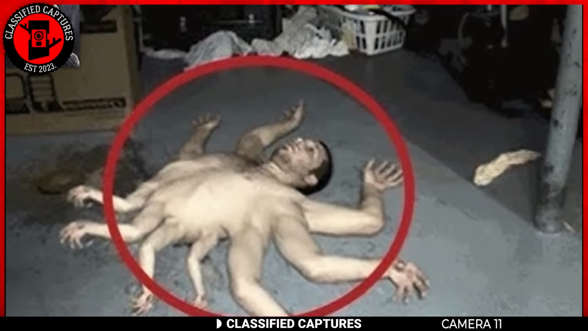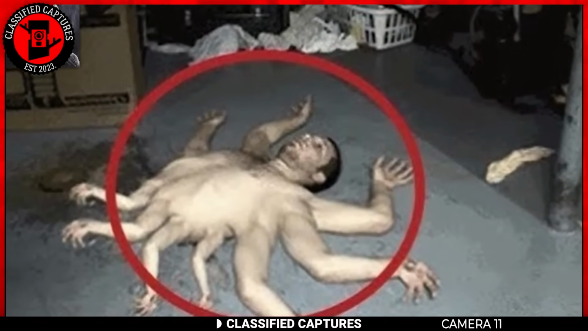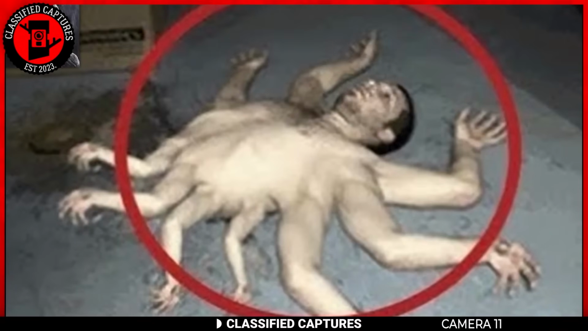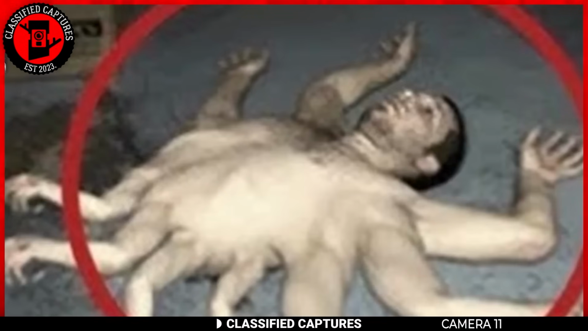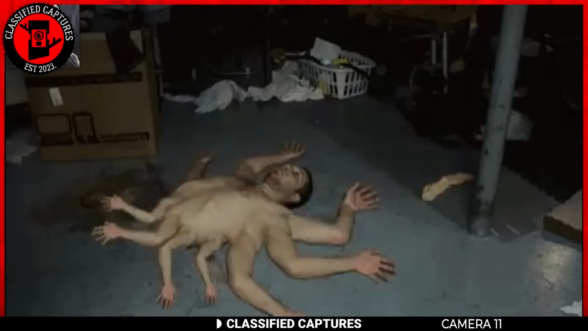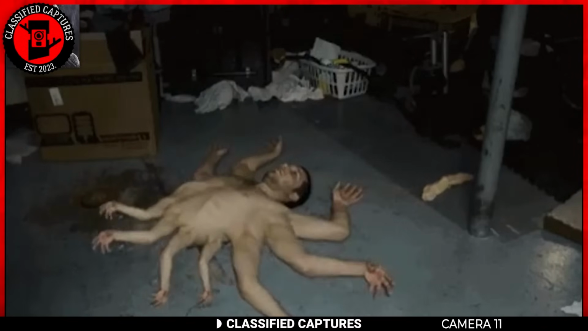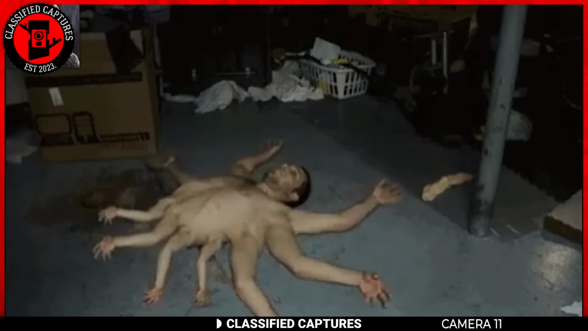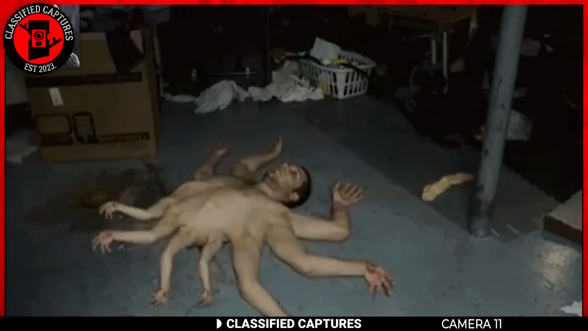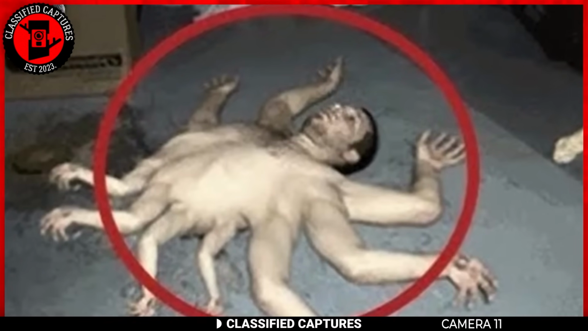This unsettling footage depicts a scene that indeed evokes discomfort. What's immediately apparent is a human head lying on the ground in what appears to be a chaotic, disheveled room. The unsettling part is that this human head is connected to an utterly bizarre and nightmarish body, one that resembles an amalgamation of arms almost akin to a spider's limbs. This strange creature looks to be wriggling about.